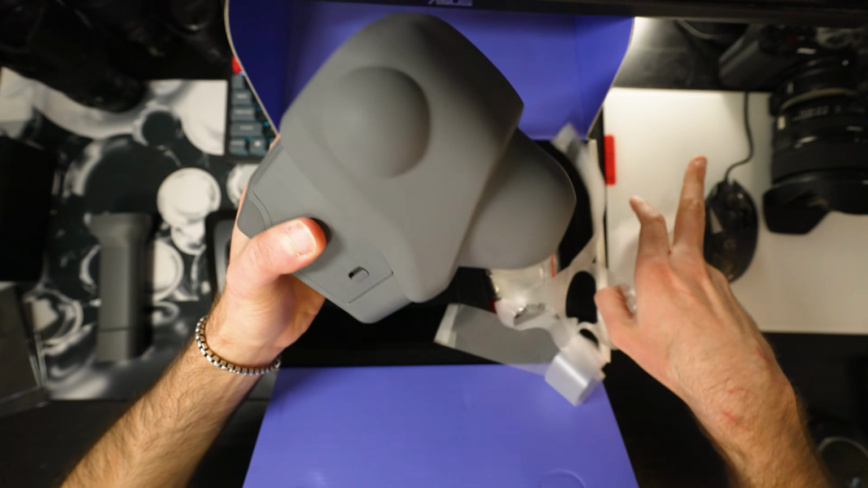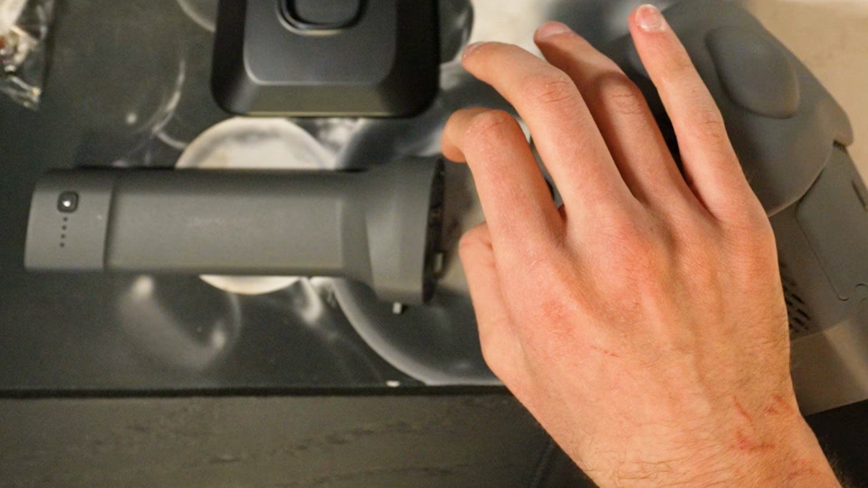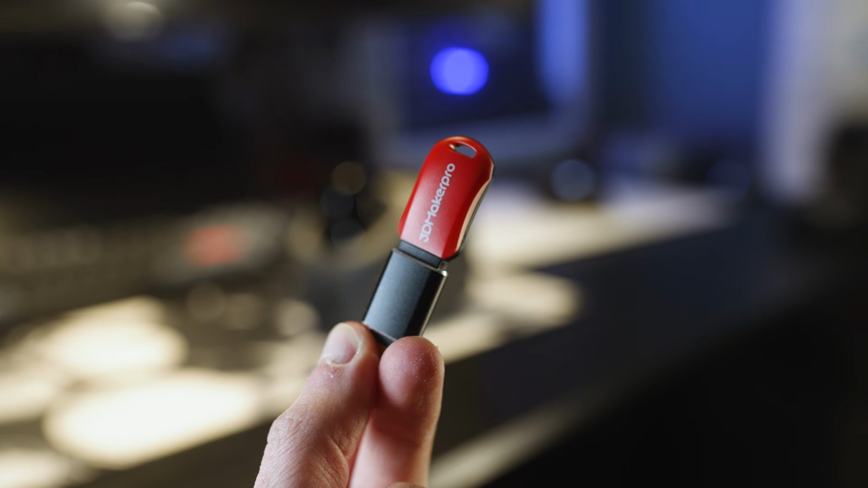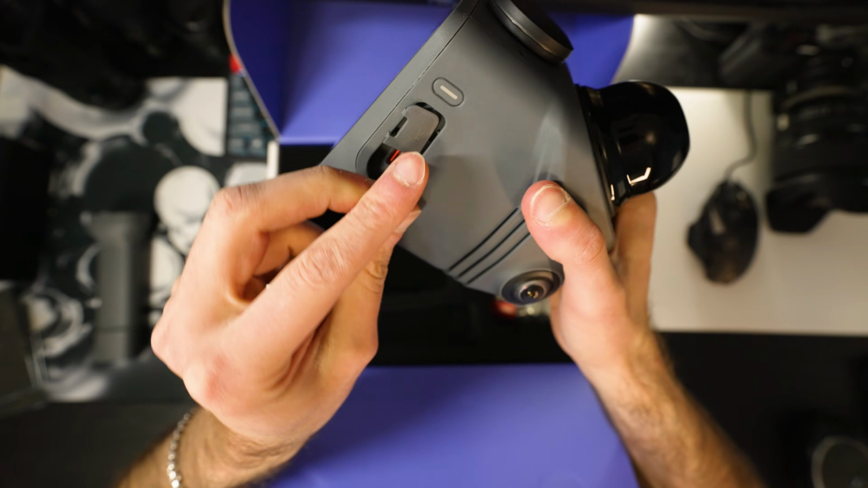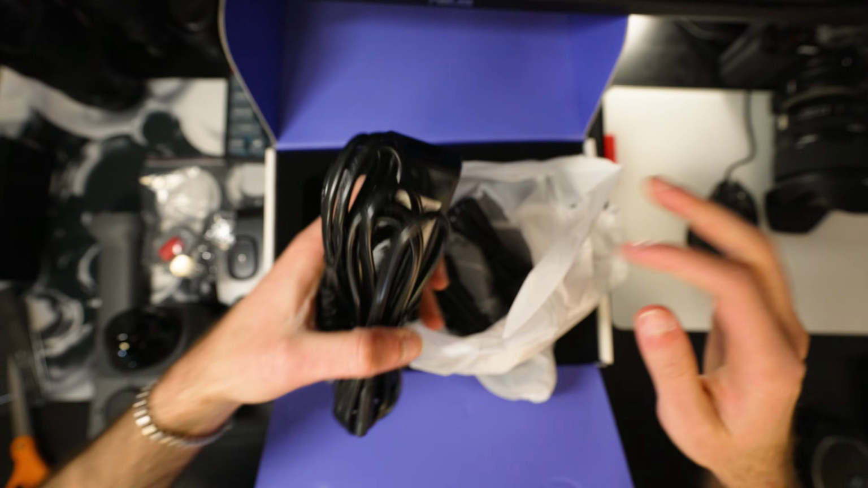So what do you get inside the box? You get the LiDAR scanner itself, you get a mounting plate as well as the grip. You get a USB drive to transfer your scans from the scanner to the computer, more on that later. And then you get the charging brick as well as additional mounting accessories.